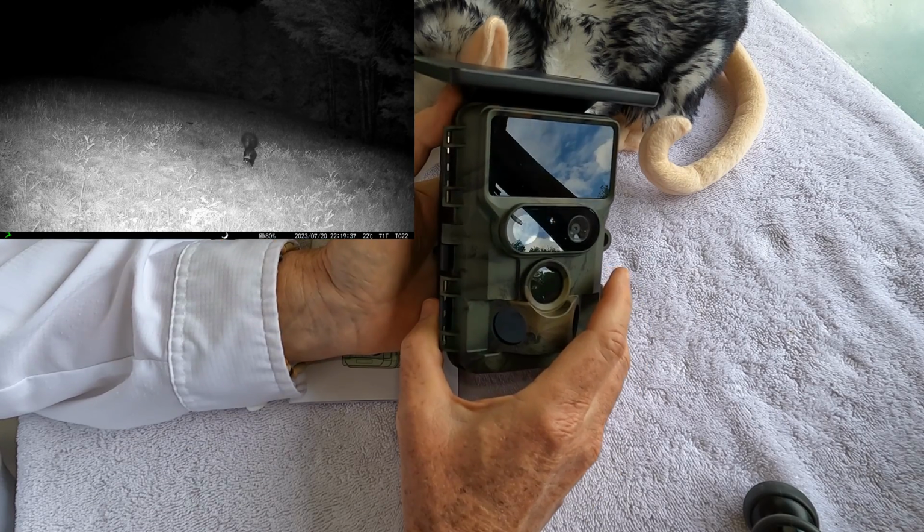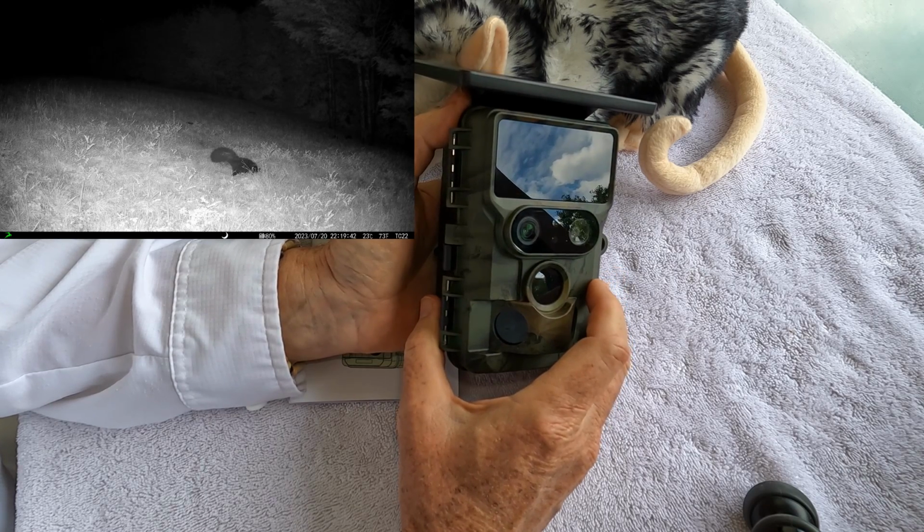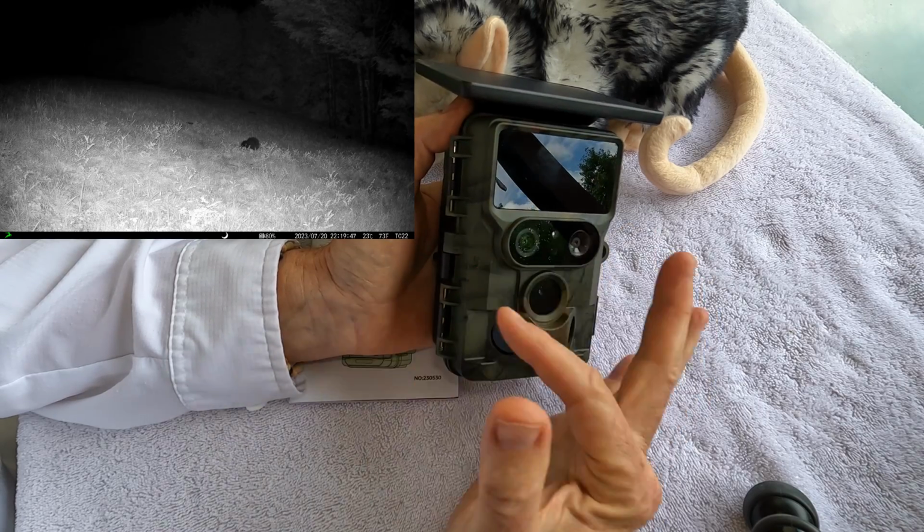The TC22 also has a really fast trigger speed of 0.1 seconds. And I tested it both close up, which I use a lot of, and also at a distance, and it worked fine in both cases, triggering on small mammals.